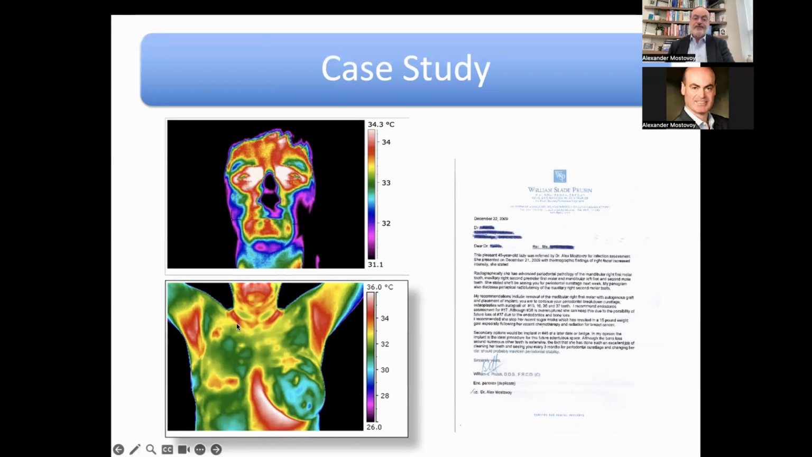And again, I'll just say it one more time. I don't think that breast cancer caused dental pathology. I think most likely it's the other way around. I'm not suggesting that that's the primary cause. I'm just suggesting that there is a predisposition, in this case maybe to breast cancer.